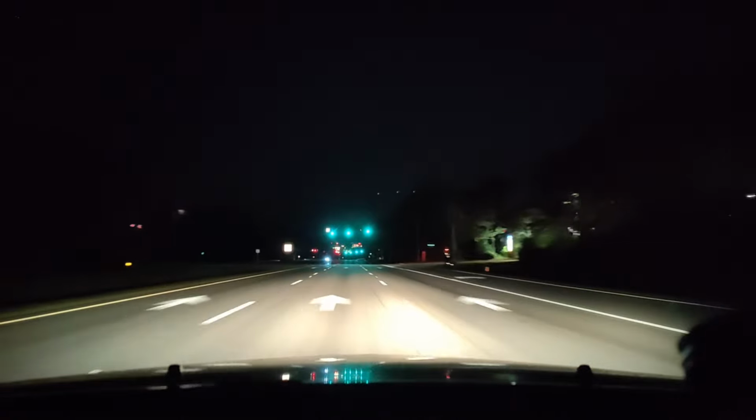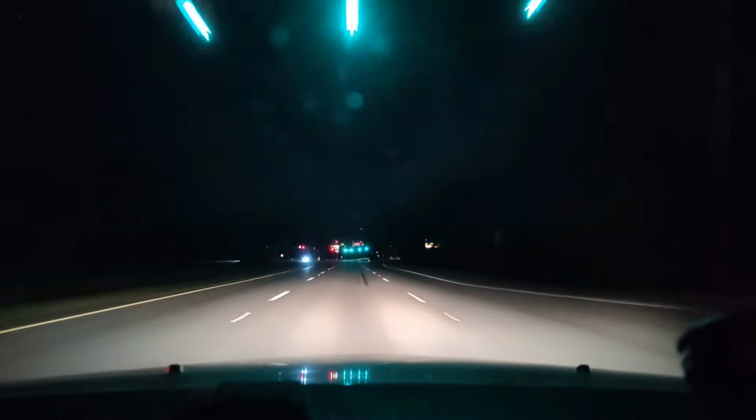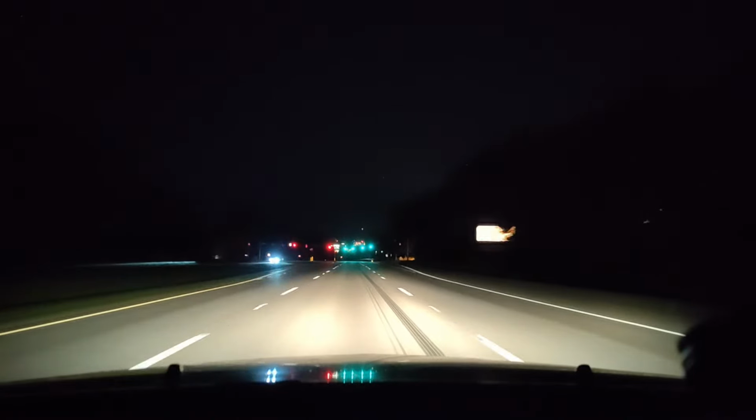Any tips for new DoorDash drivers? Just get used to force stopping the app and opening it back up. It's very glitchy. It's a very glitchy app, and you're gonna have to get good at that.